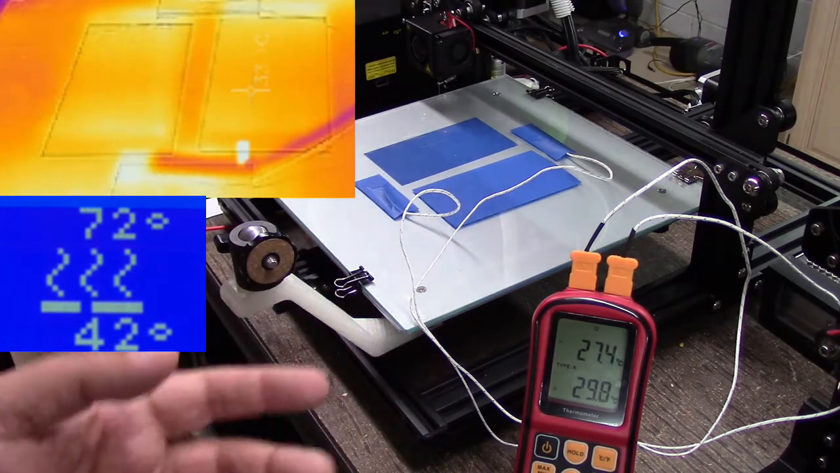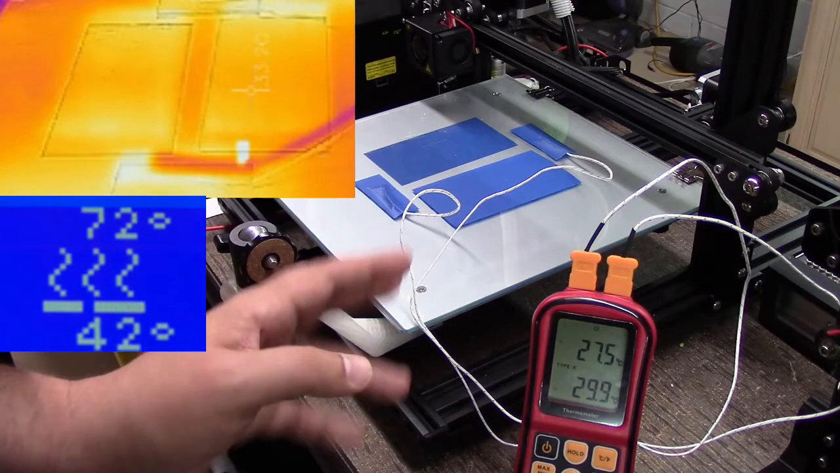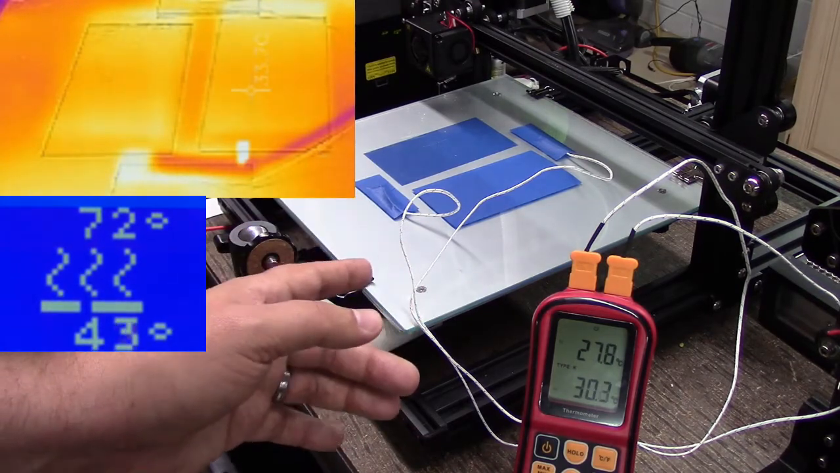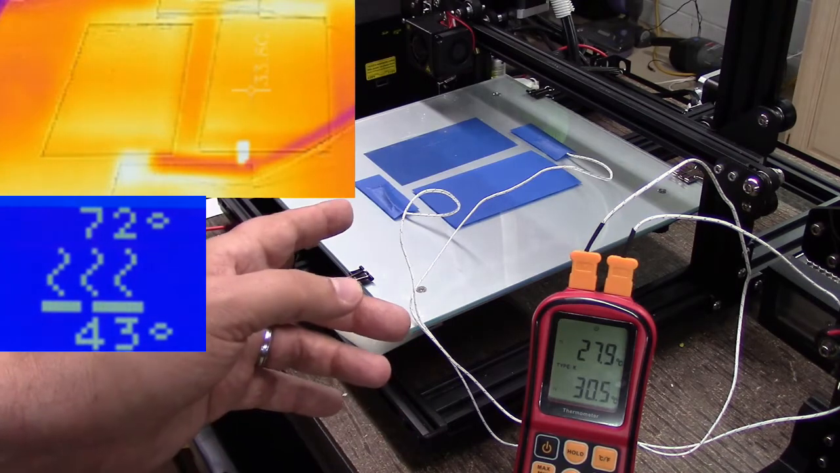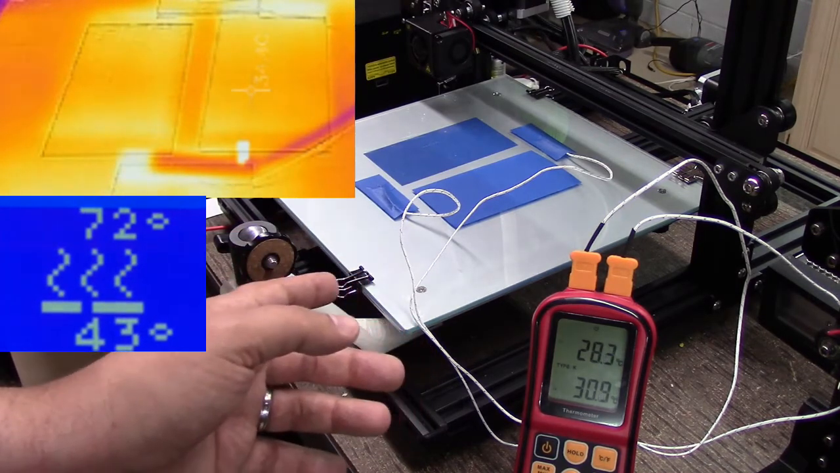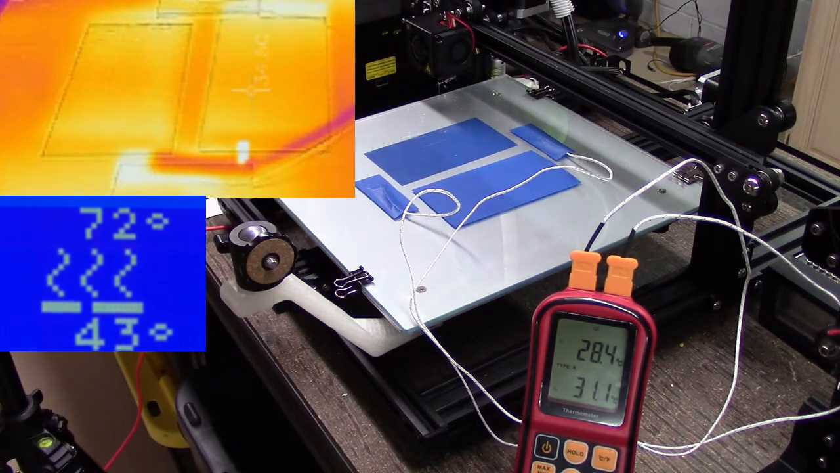I know one of the viewers wrote in about a silicone heater, an AC powered one. I think that would be a far better route for a bed. When you start getting this big, past about the 8x8 of the standard printer up to a 12x12 like this, I think going with an AC bed is probably a good idea.